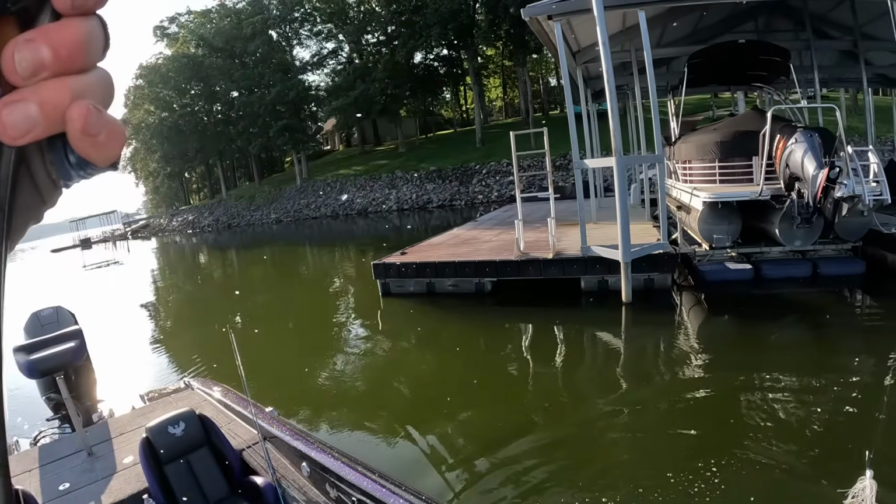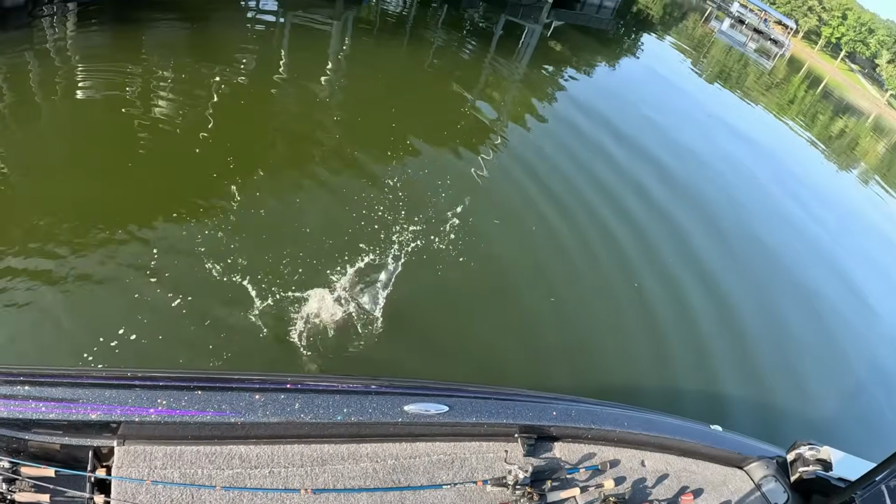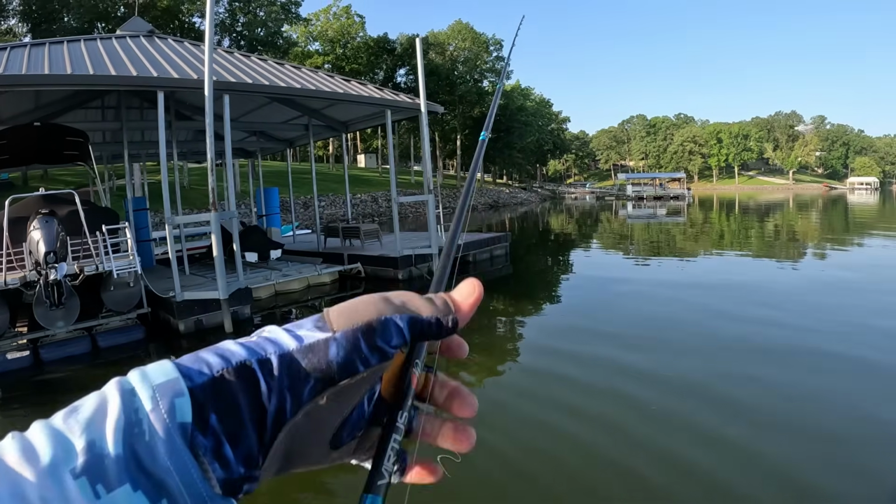Chatterbait. There we go. And there we go. Keeper number 1.